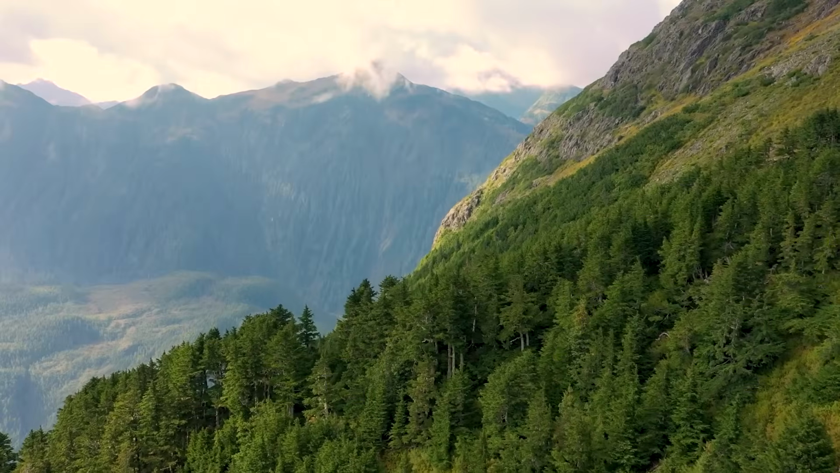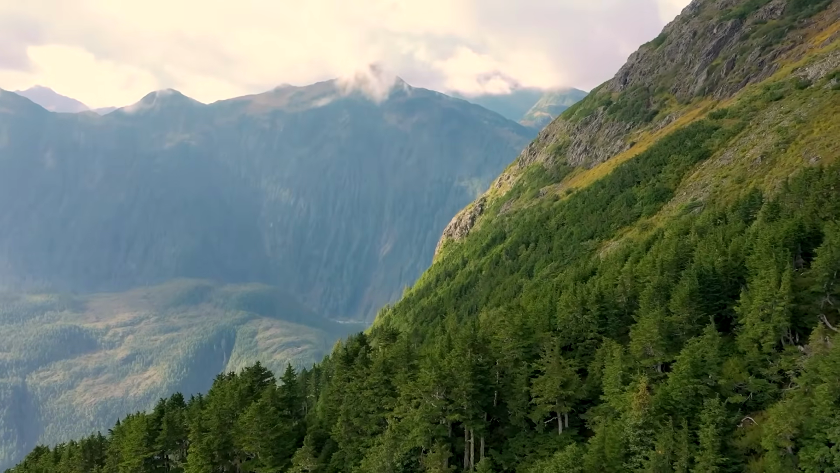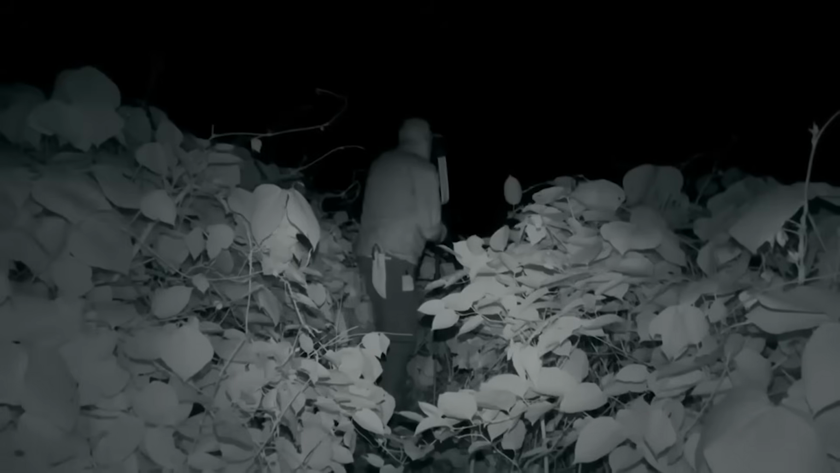The team's researcher understands the importance of such a location. The trees and dense brush below create a natural cover, but this elevated spot gives them a perspective that few creatures can afford to miss. It's the kind of place where a creature like Bigfoot would likely position itself to remain unseen while keeping watch over its surroundings. As they scan the area, the landscape reveals more than just a view.